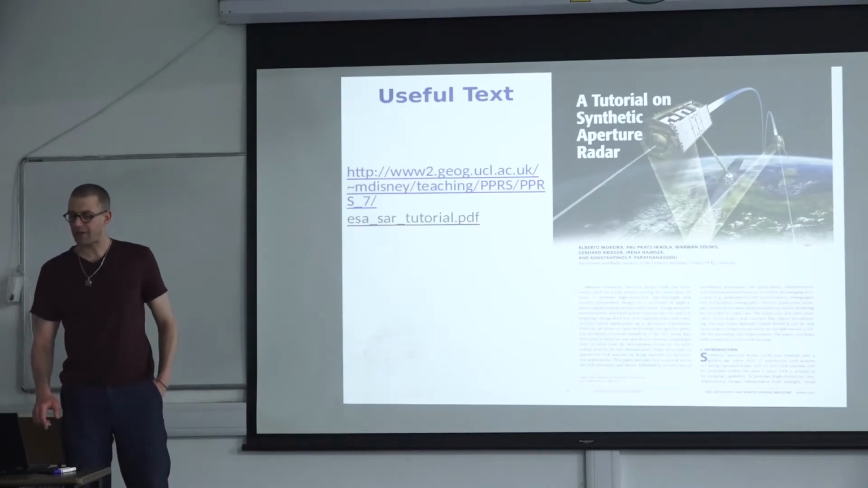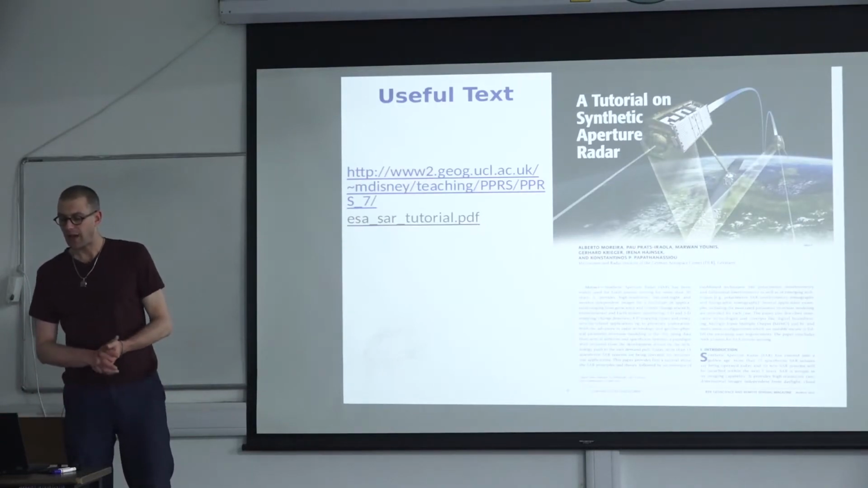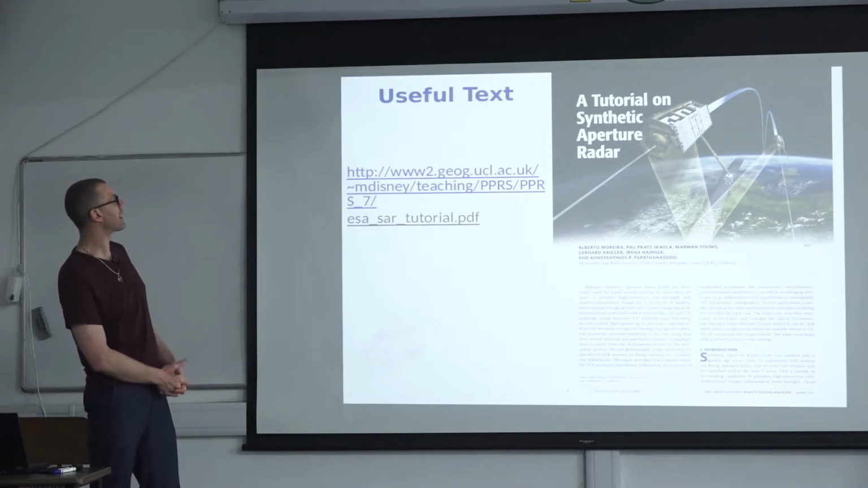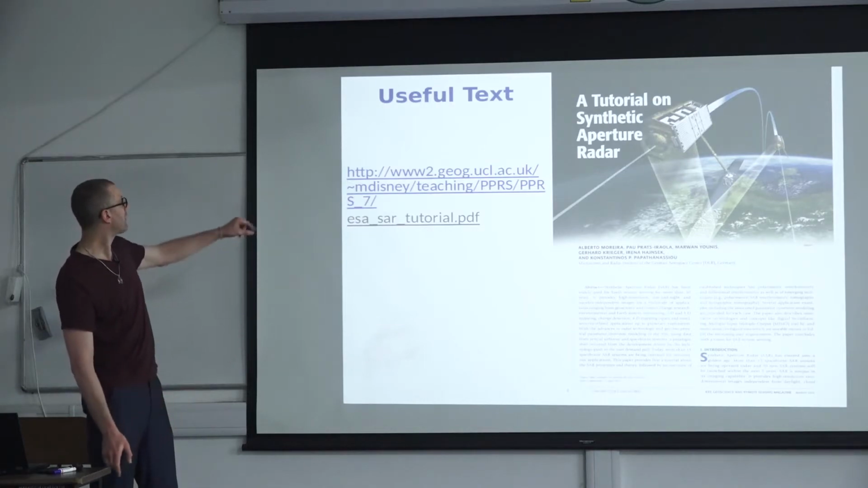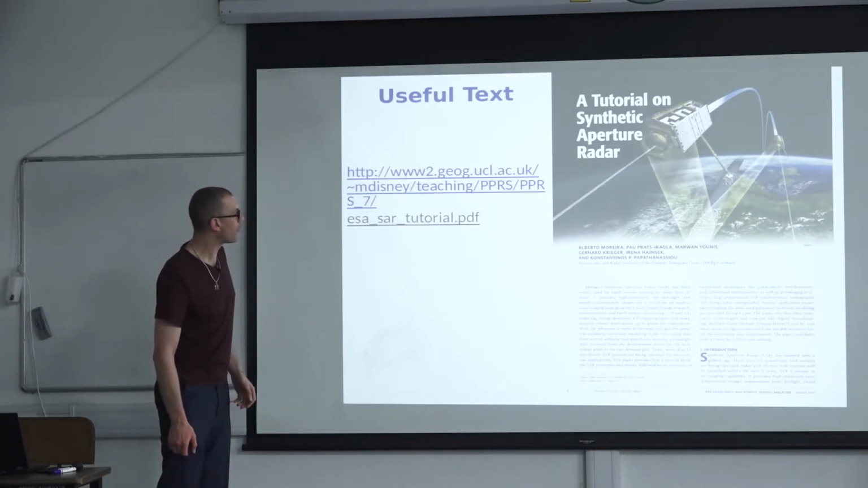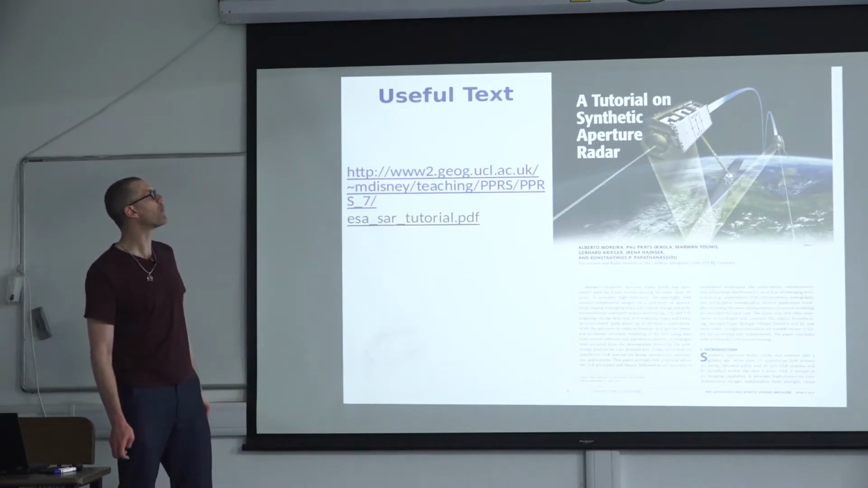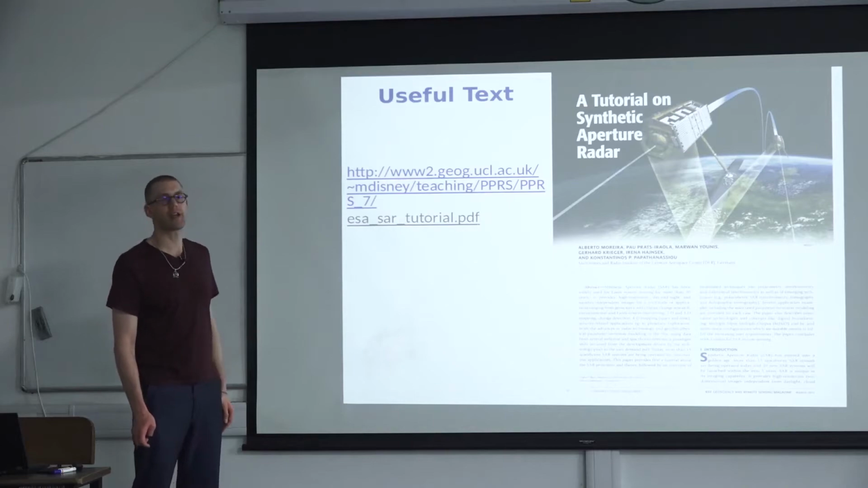If you want to dive in more detail, there is a very nice introduction to synthetic aperture radar. This is freely available here on that website that describes a lot of the details of how modern SAR data are being collected.